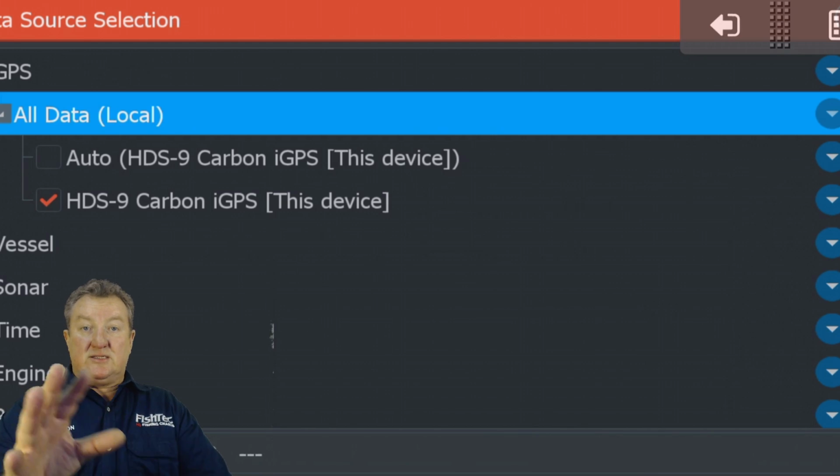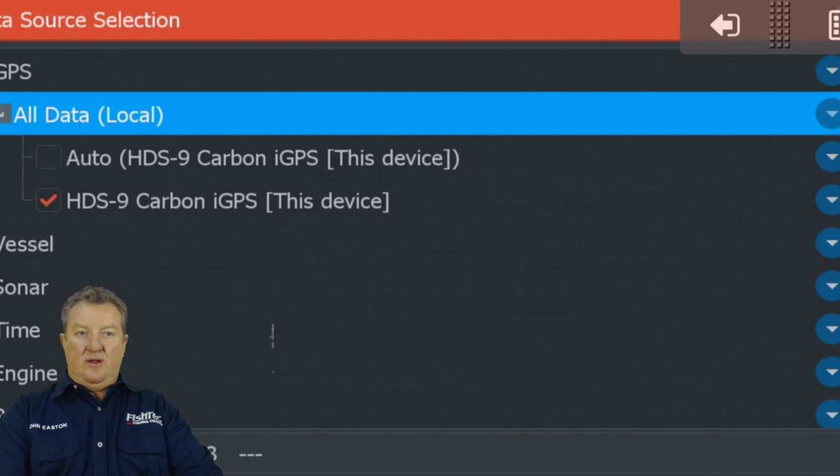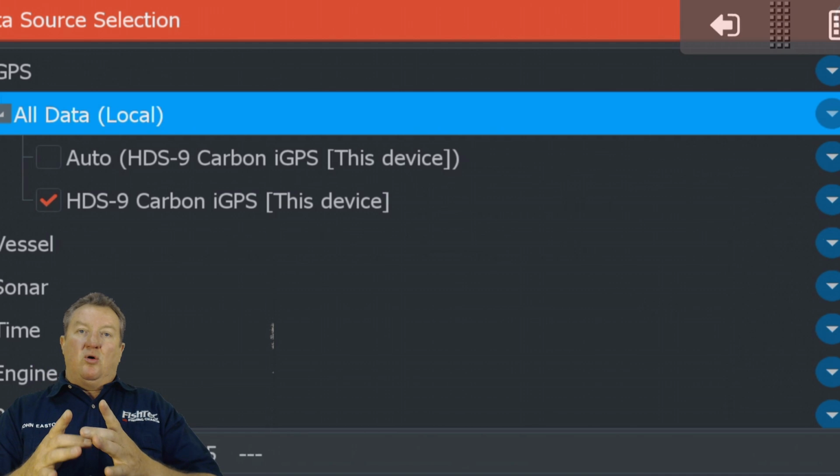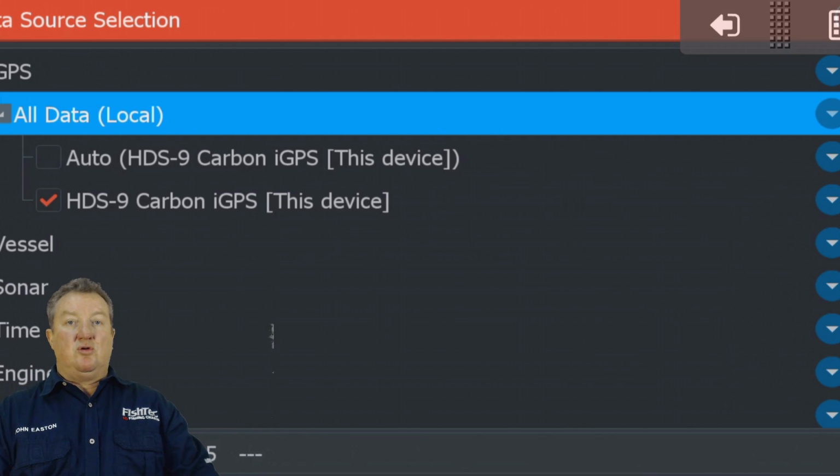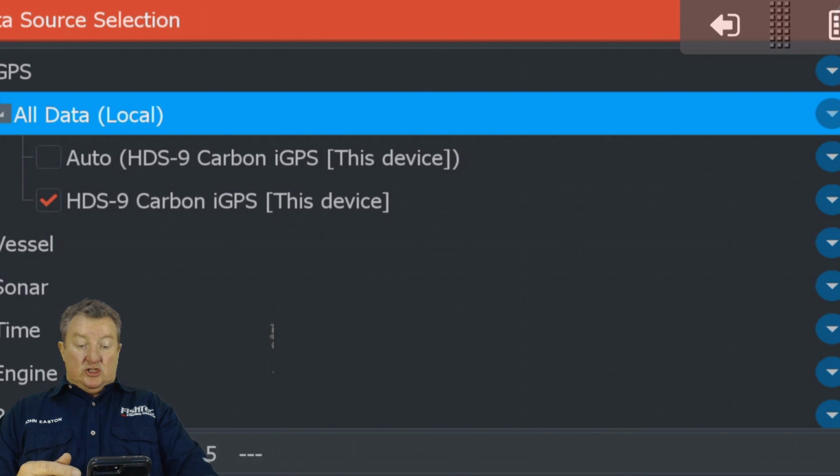Okay, so that's the first thing you do, and you select that. Now, this is the bow unit that we've effectively set up. When you go to your console unit, always try and put your 0.1 as close to your transom transducer as possible.